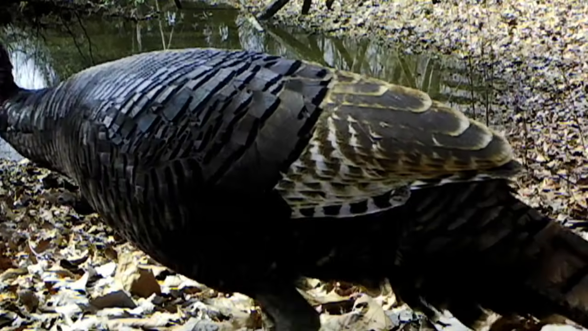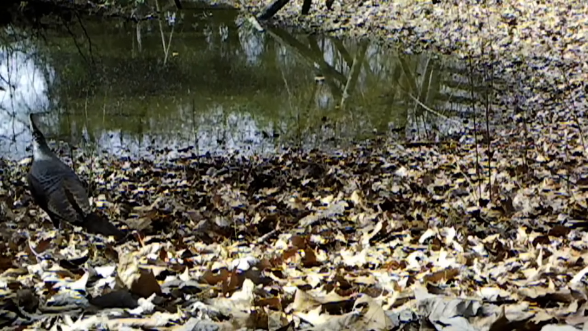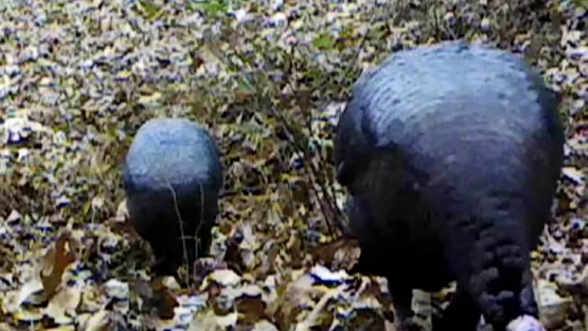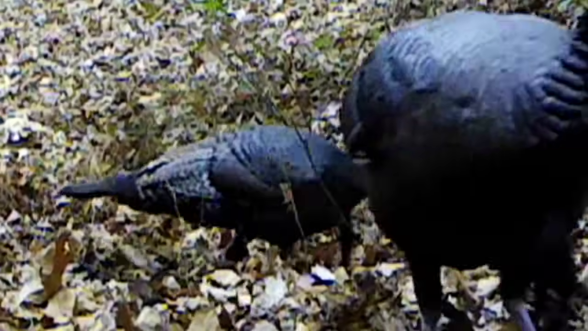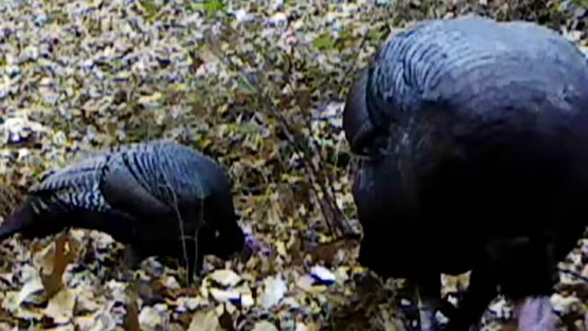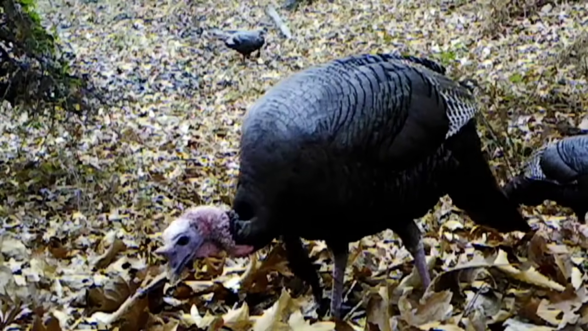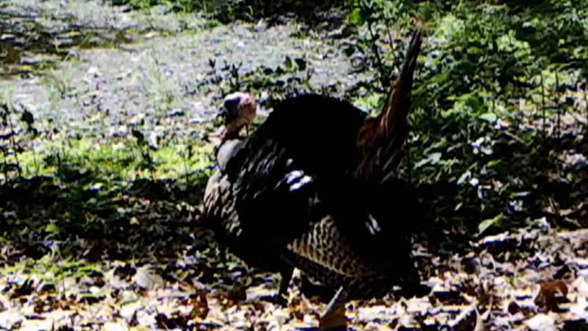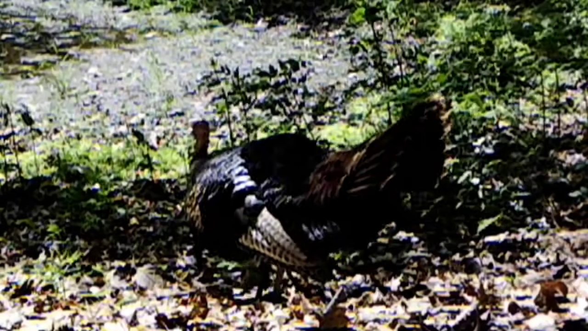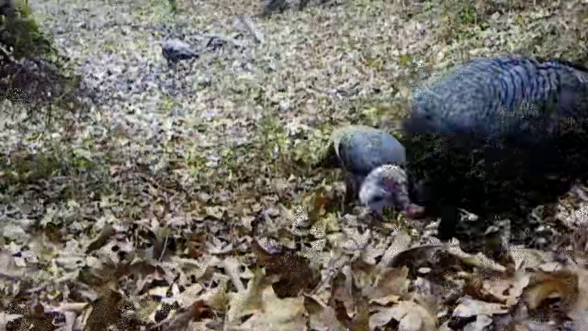And they love the pond too. Under these leaves they scratch all day long. That's just their nature. Like a bunch of big chickens to me. Beautiful birds. And I caught one here fanned out. That's the best I could catch this year. Big old Tom fanned out for these hens.